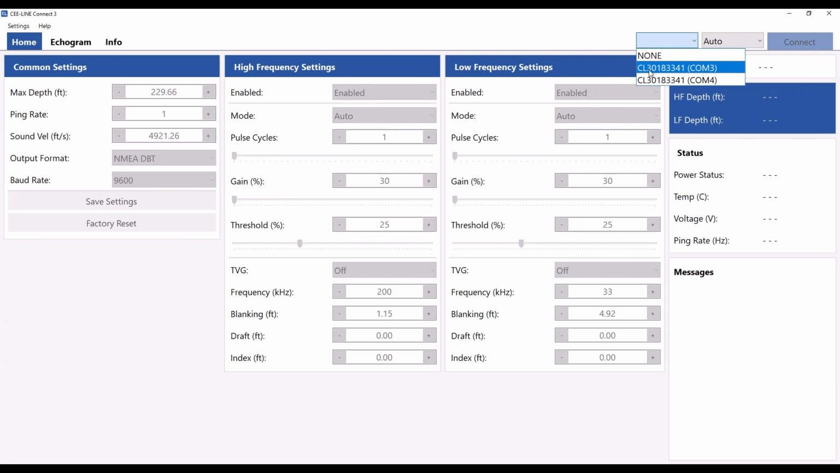This particular USB cable setup generates 2 COM ports you can use to access the device, which means you can access the CEE-LINE from 2 places at once: acquiring data in one software package, and at the same time viewing data or making changes within CEE-LINE Connect. That's the reason for the 2 COM ports. So we're just going to pick one of them and hit connect.